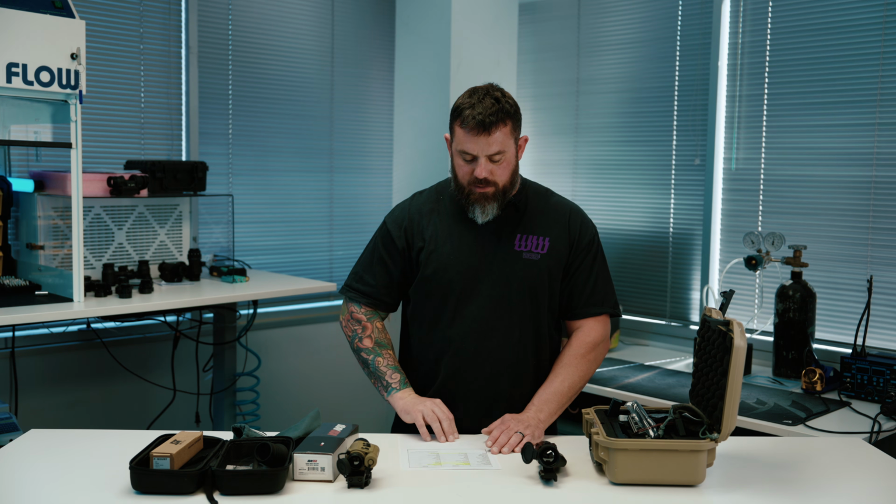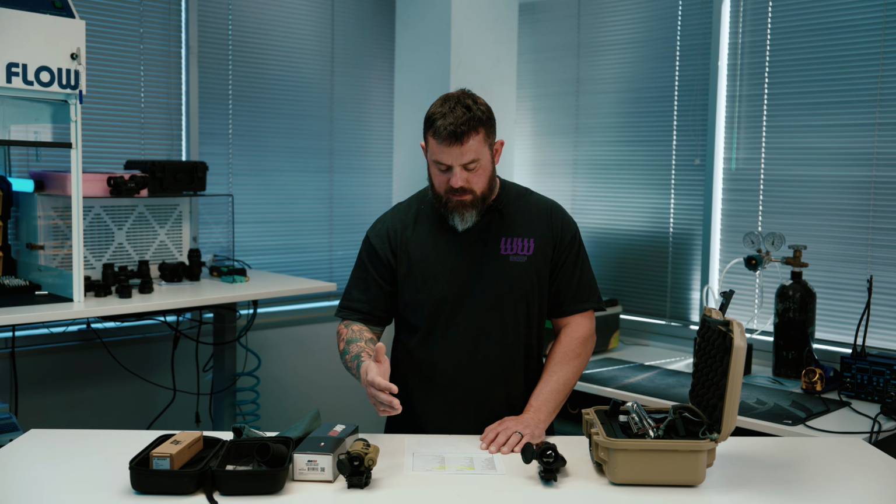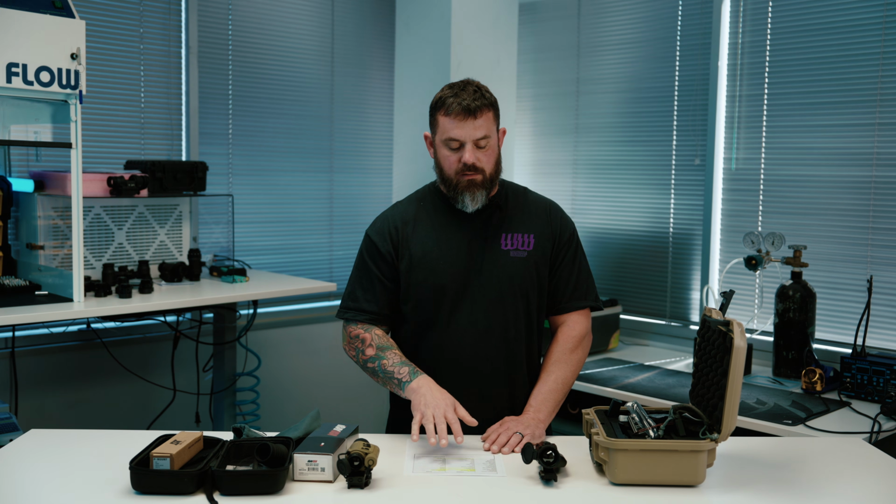I have a pretty good spreadsheet here with all the different specifications on each one. We'll annotate that somewhere. I'm not going to bore you going over all this stuff, but here's the big difference between these 2 optics, okay?